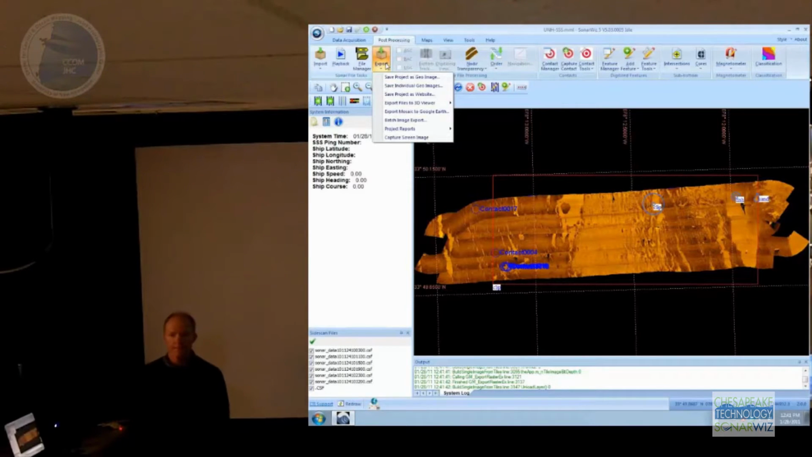Do you have any layout tools like Civil 3D or Land Desktop? Nah, not yet. I thought about doing that. It'd be nice to set up your whole print sheet and stuff like that, but we don't have anything like that yet.